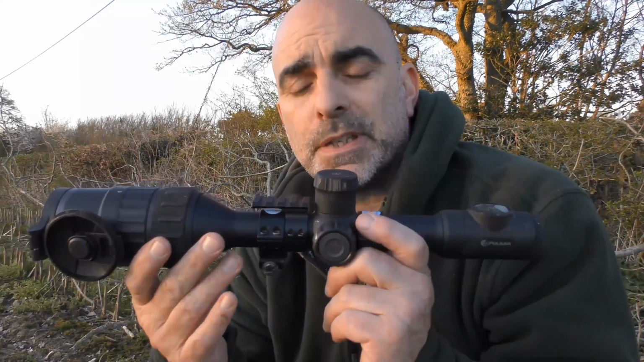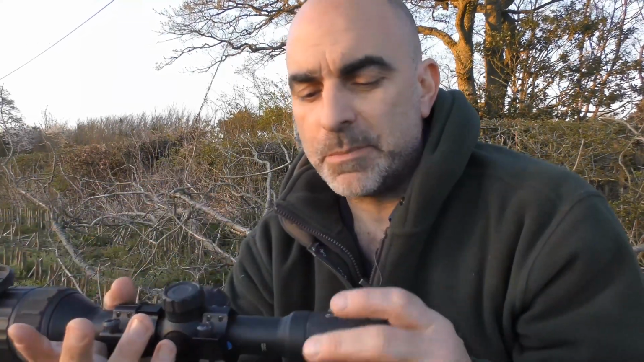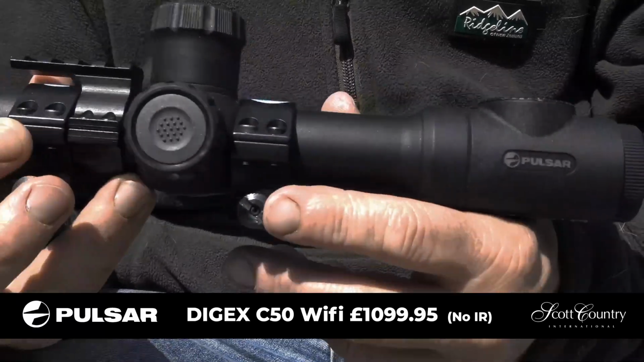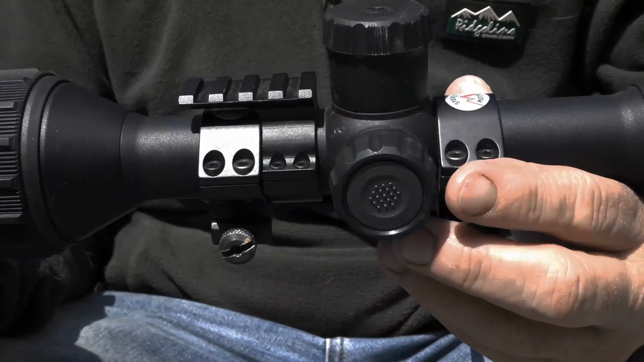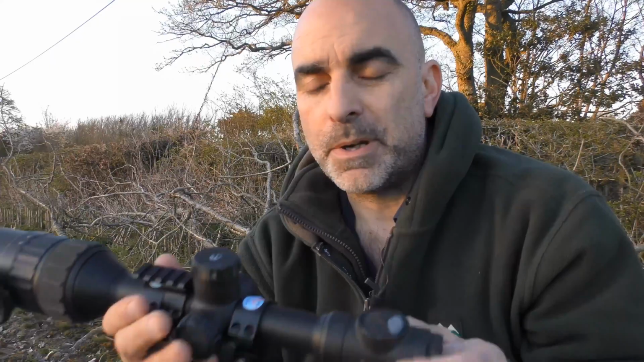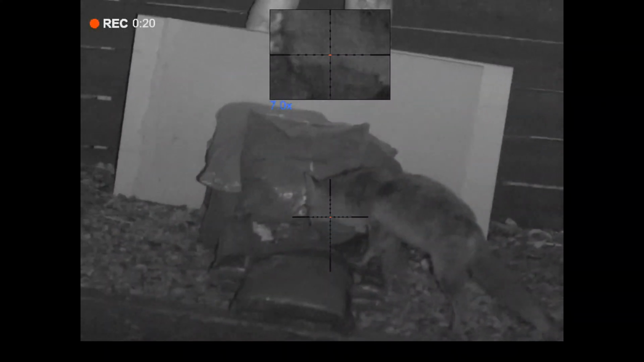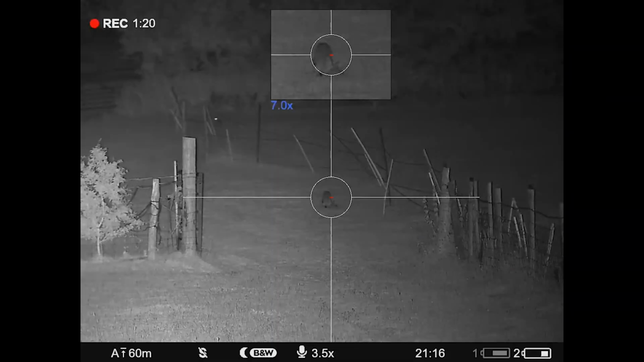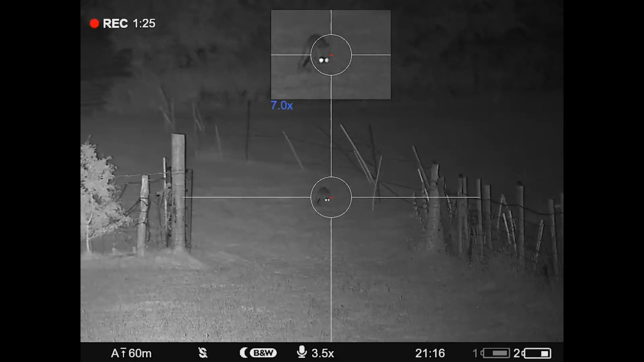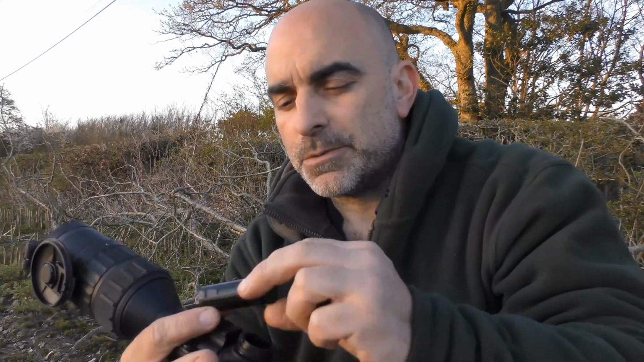So first up, let's have a look at the Pulsar C50. Now, this is a really nicely made scope. It's also the most expensive scope of the three, but it does look very nicely finished, and you've also got the Pulsar name on the side there. So if you've ever used any of the other Pulsar scopes, or even Pulsar spotters, you're probably going to be very familiar with the menu setup, and it's much the same through all their different products. So you've got an inbuilt battery, you've also got the ability to add another battery in there as well.